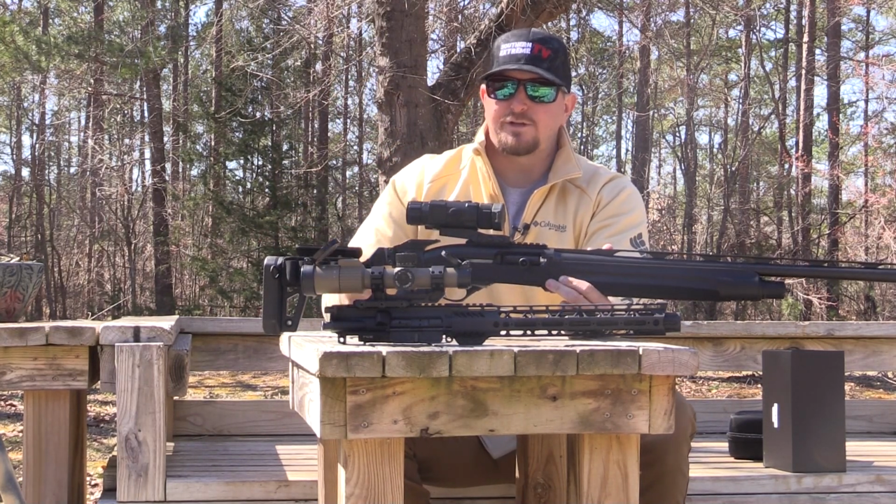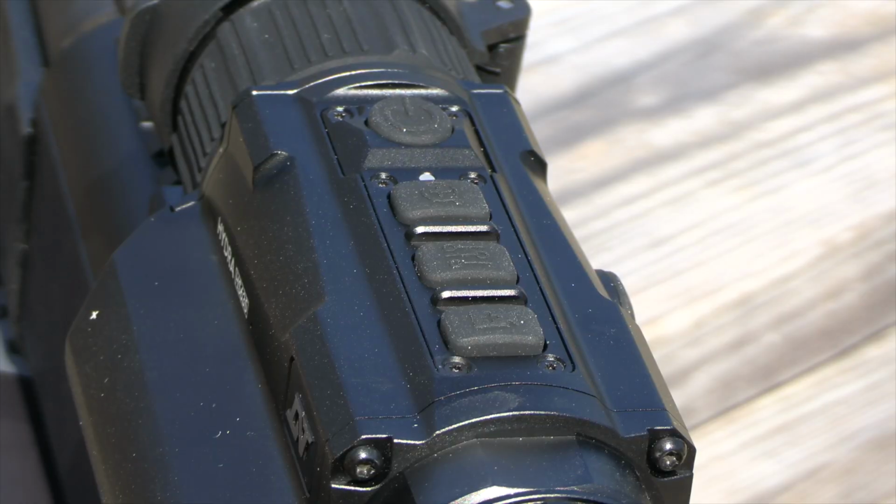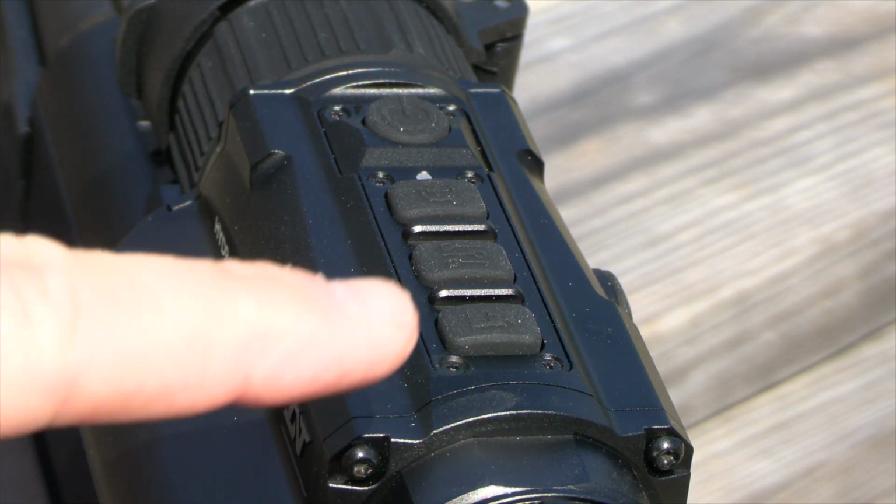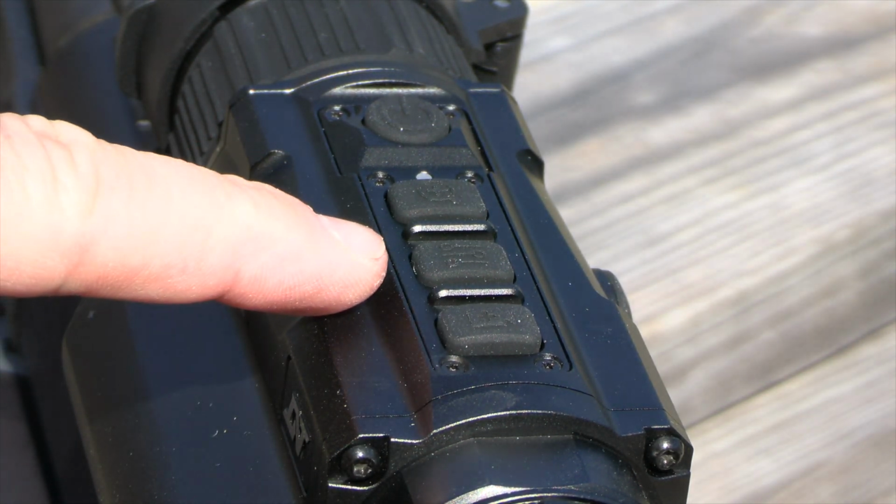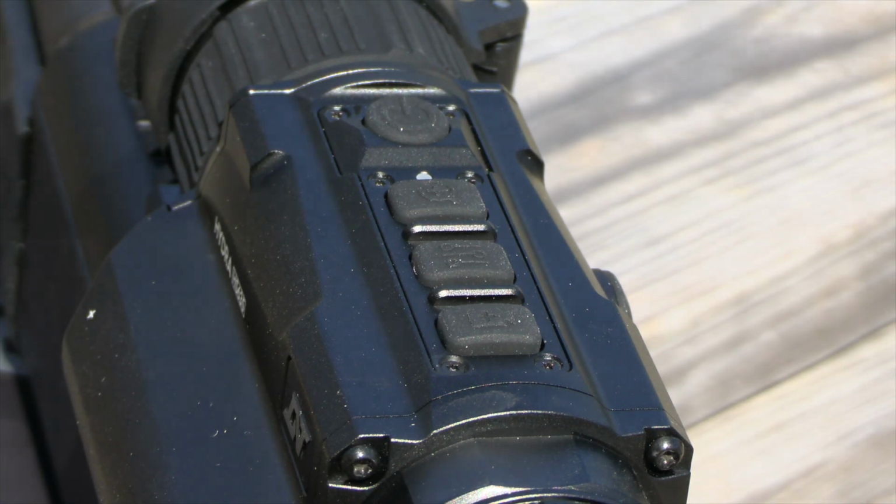Up on top of this Hydra, you have 4 buttons. You've got a power on button, you've got a photo or record button, so a single click takes a photo, click and hold down takes a video, and then you've got your main menu settings or your menu button, and then you've got your zoom in and zoom out.